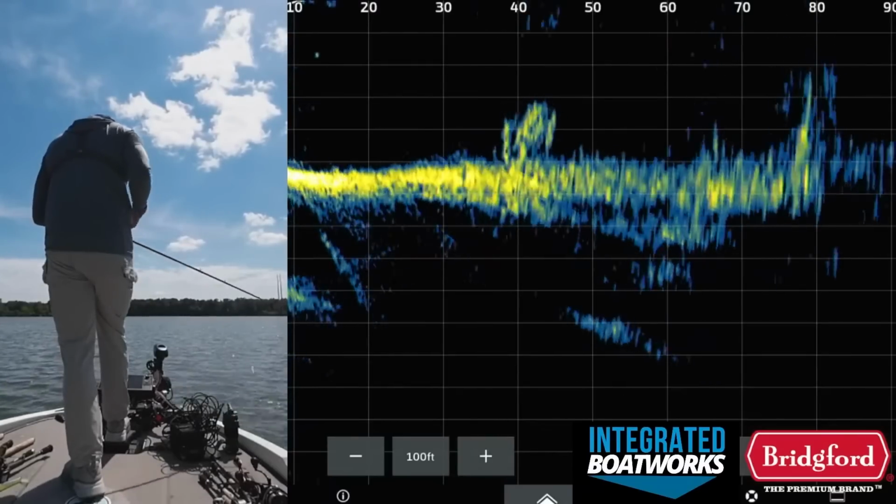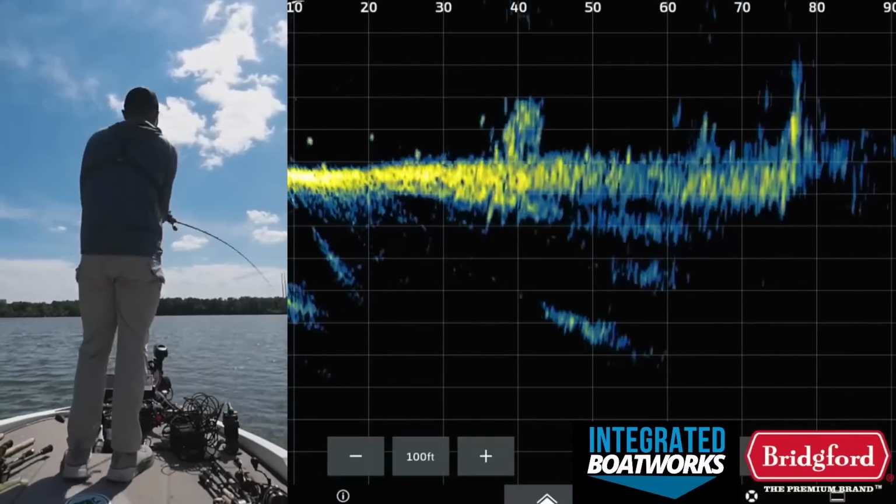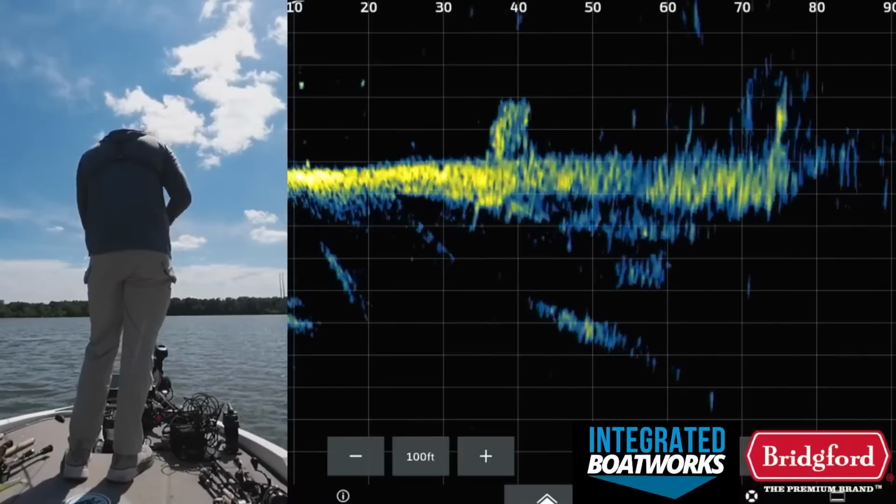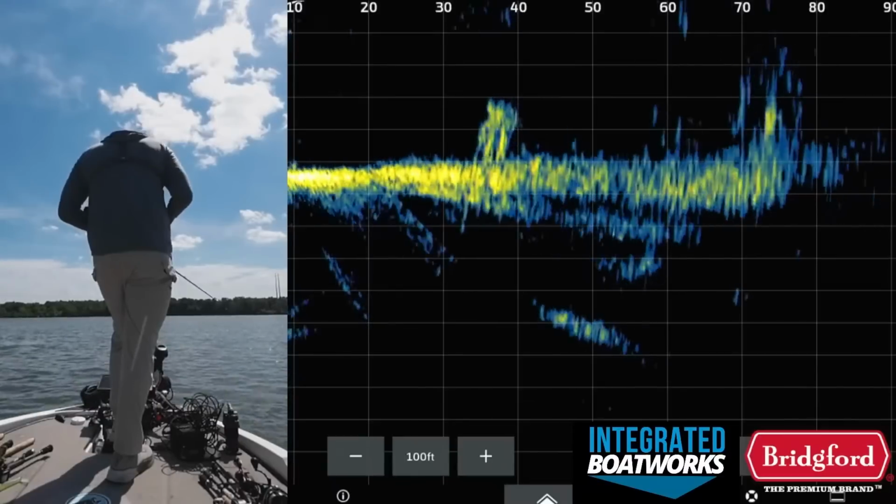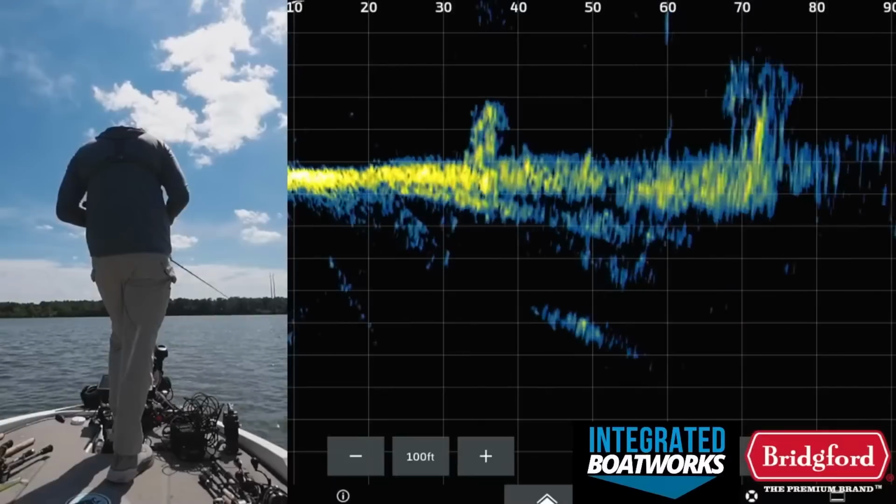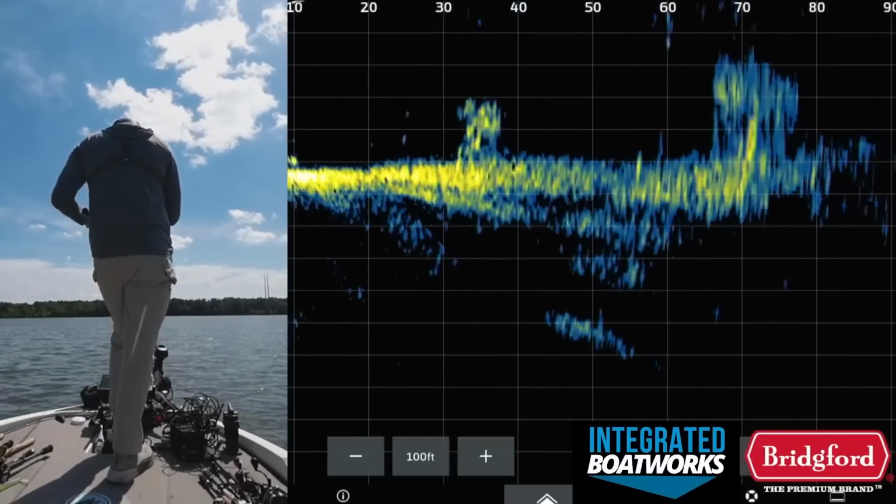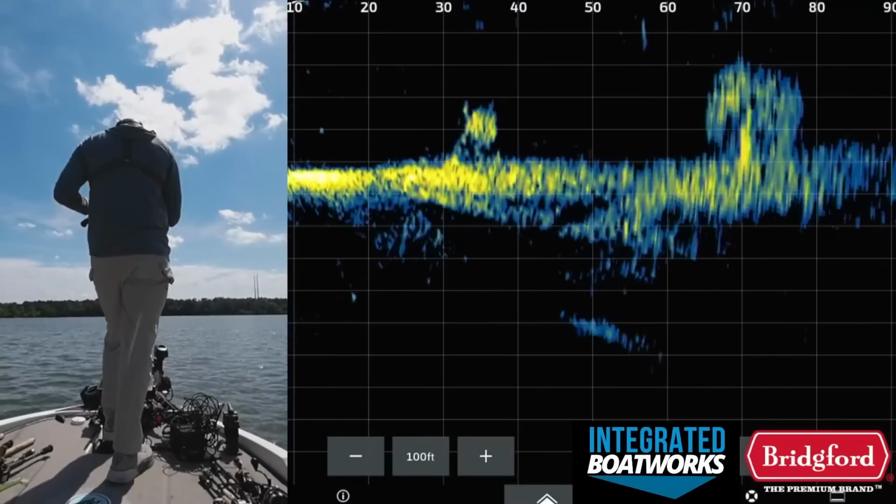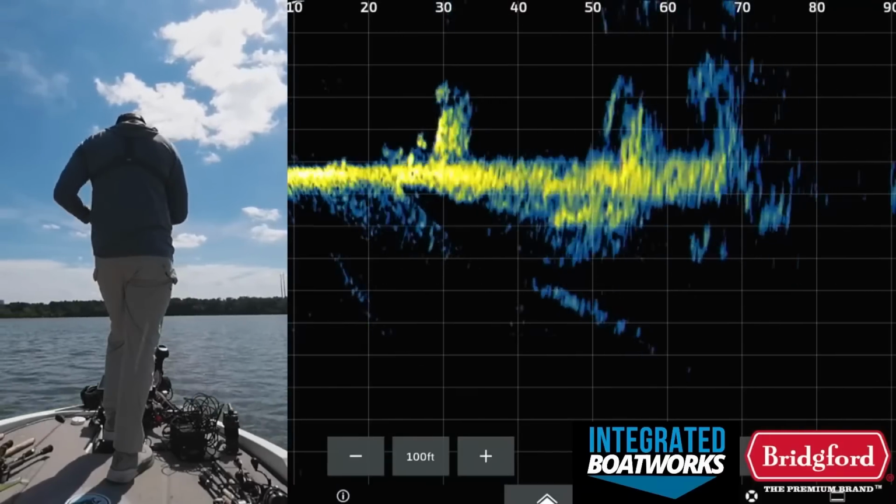Just working that worm slow through these piles. I mean, again, this is not a complicated technique by any means. Anyone can do this. Just throw a worm in a brush pile. I mean, it's not at all complicated. It is an odds game, though.